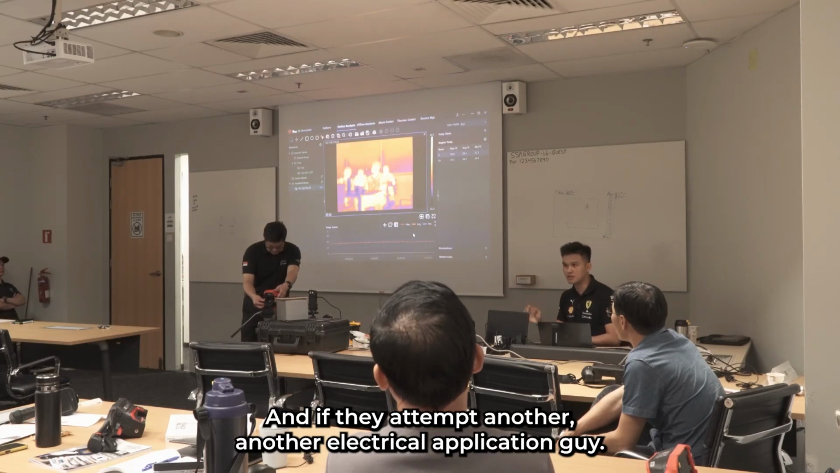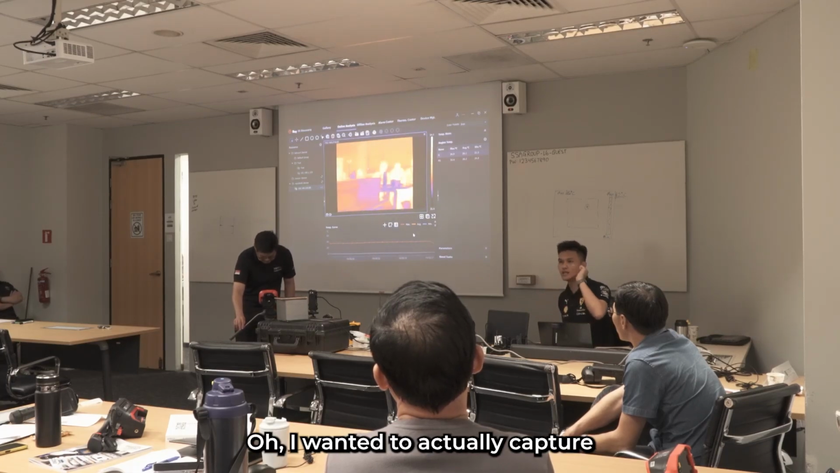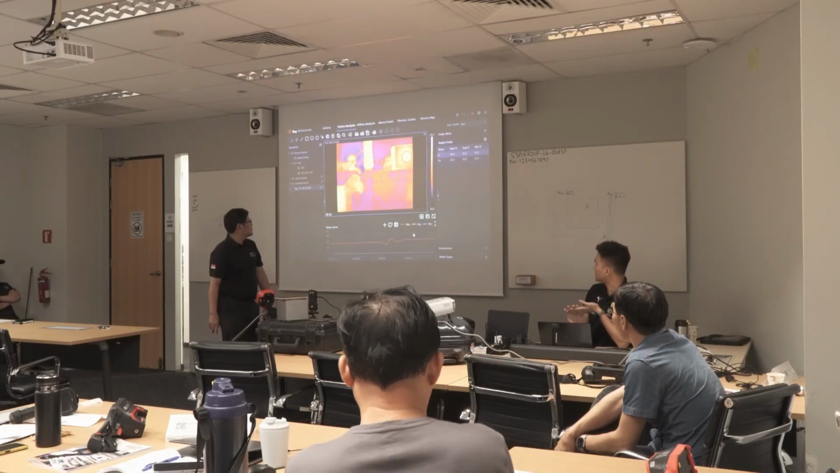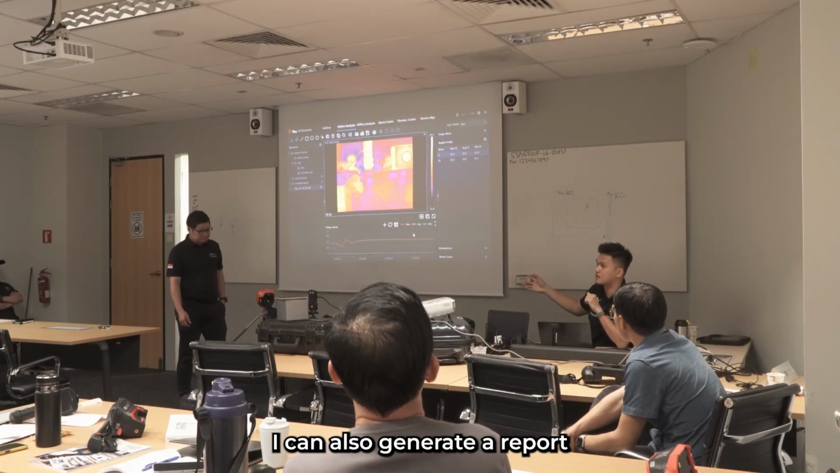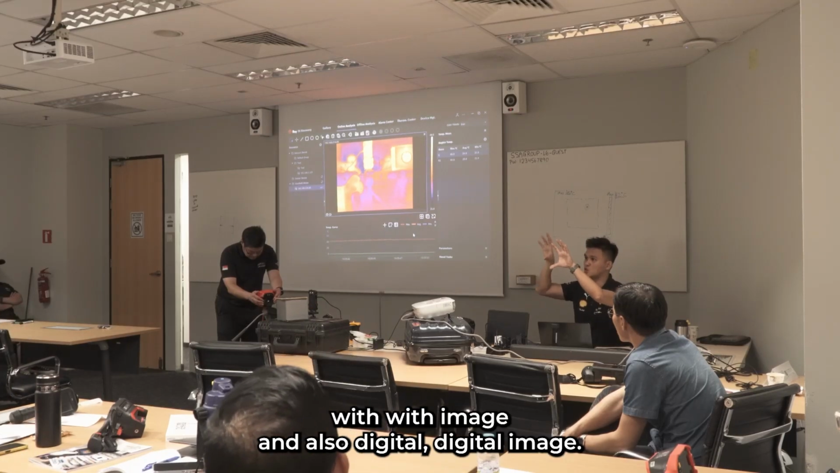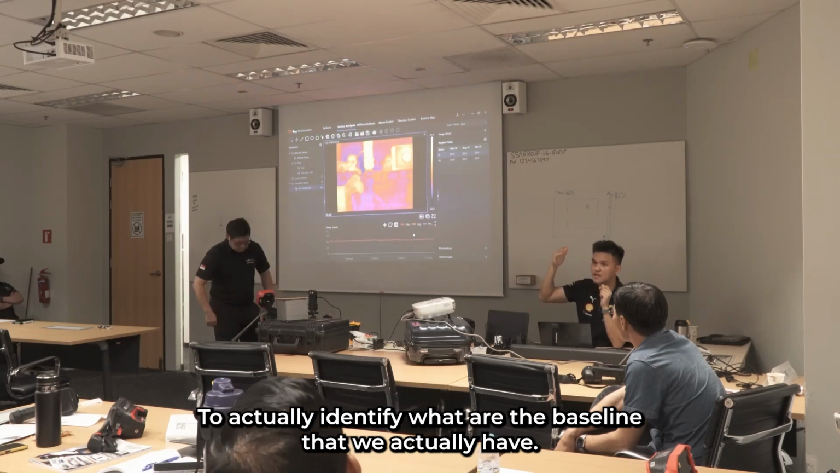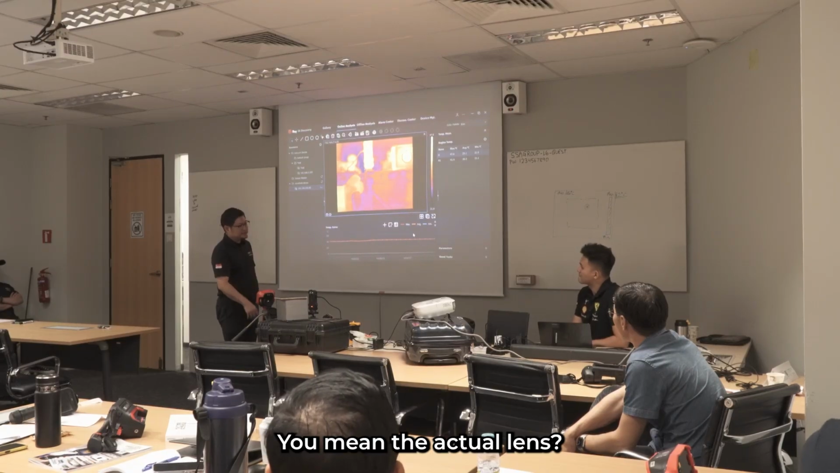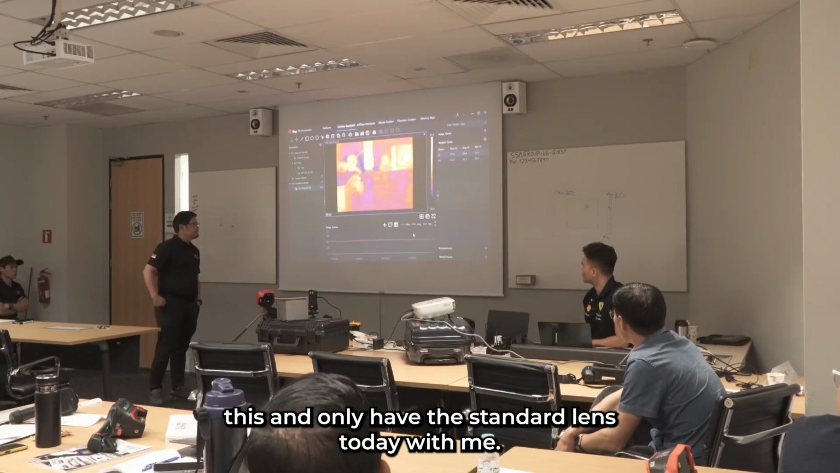And if today another electrical applications guy says, oh, I wanted to actually capture all the images of our electrical DB to do a baseline study, I can also do that. Because eventually I can also generate a report with thermal image and also digital image, to identify what baseline we actually have. Do you bring any extra lens? Unfortunately, don't have. This one only has the standard lens with me today.